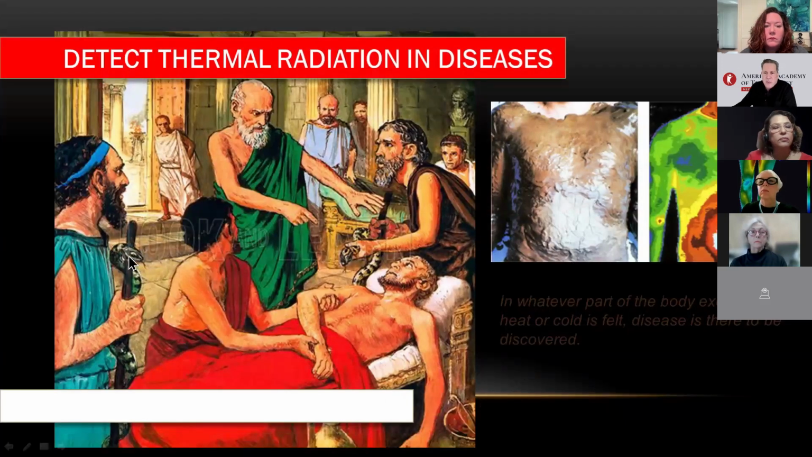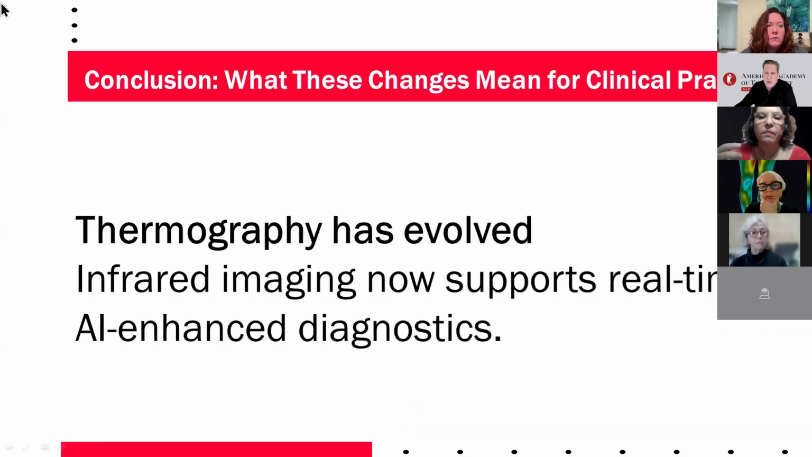If Hippocrates were watching our discussion today, he'd probably be laughing. 2,050 years ago, Hippocrates, the father of medicine, detected diseases by covering the patients with mud, observing where it dried faster, and he wrote, in whatever part of the body excess of heat or cold is felt, disease is there to be discovered. So we are doing the same as Hippocrates did 2,000 years ago, but actually with technology.